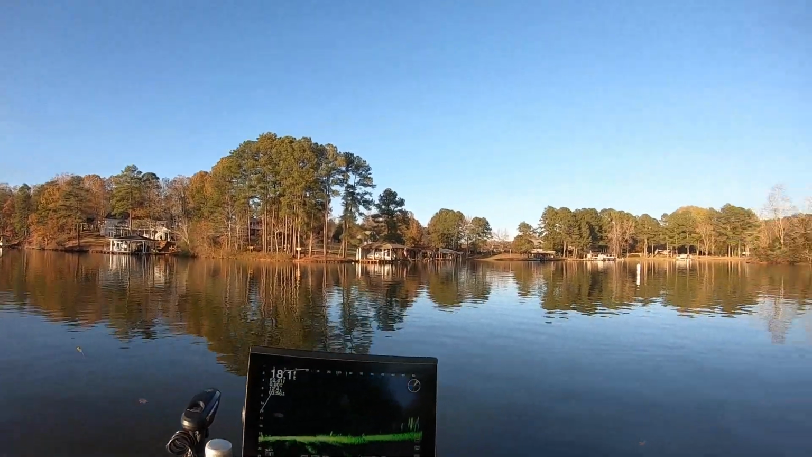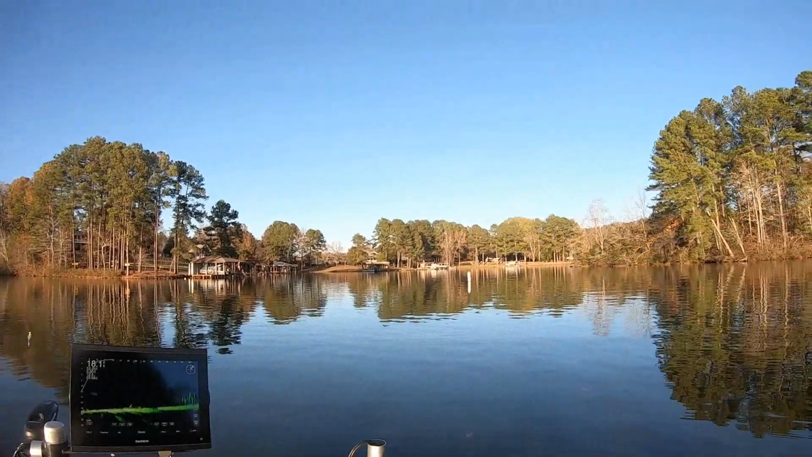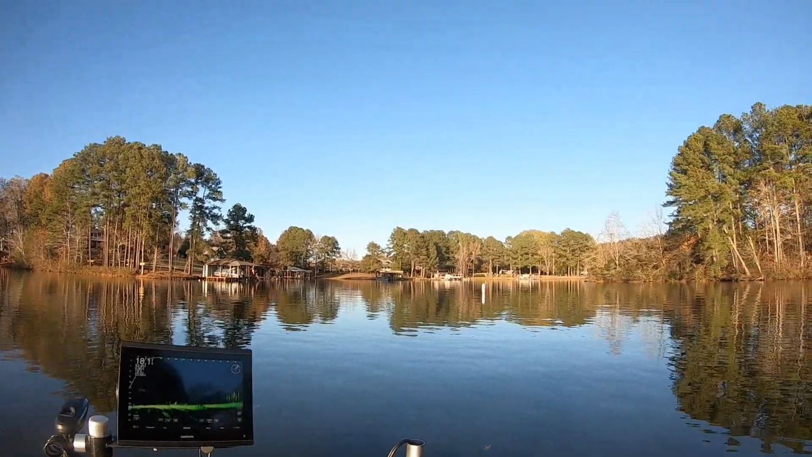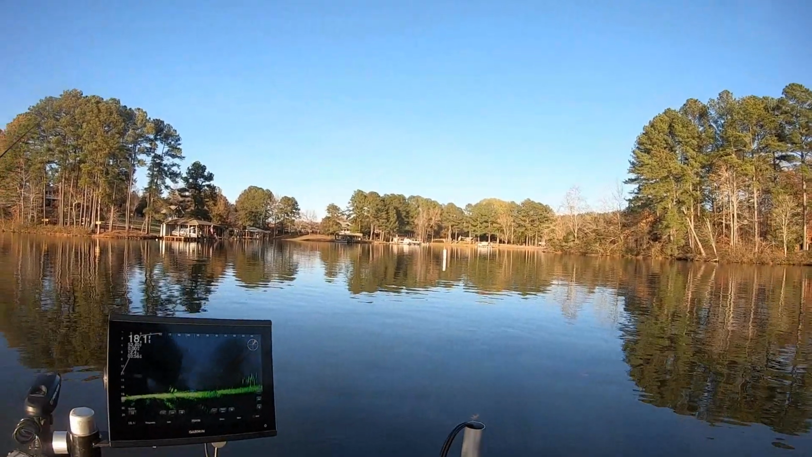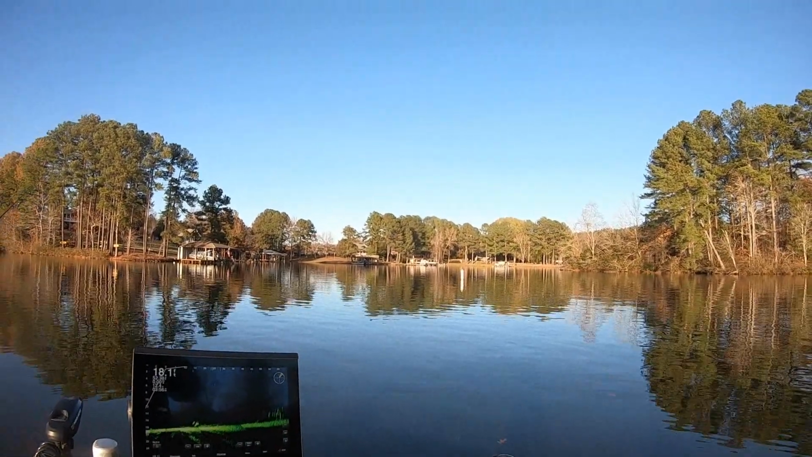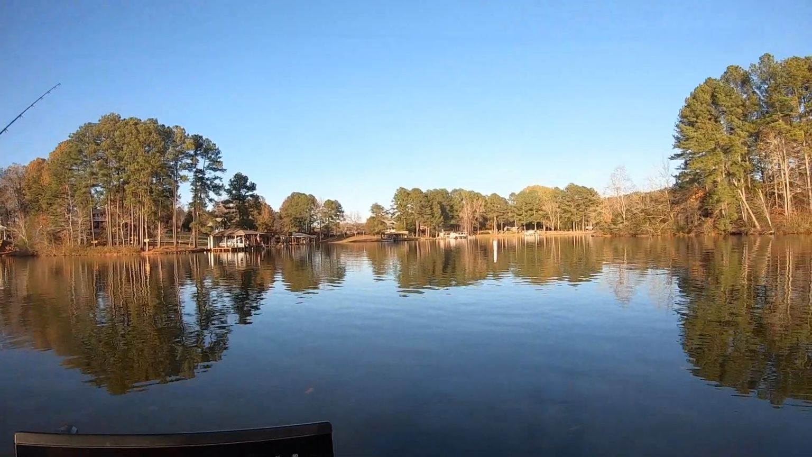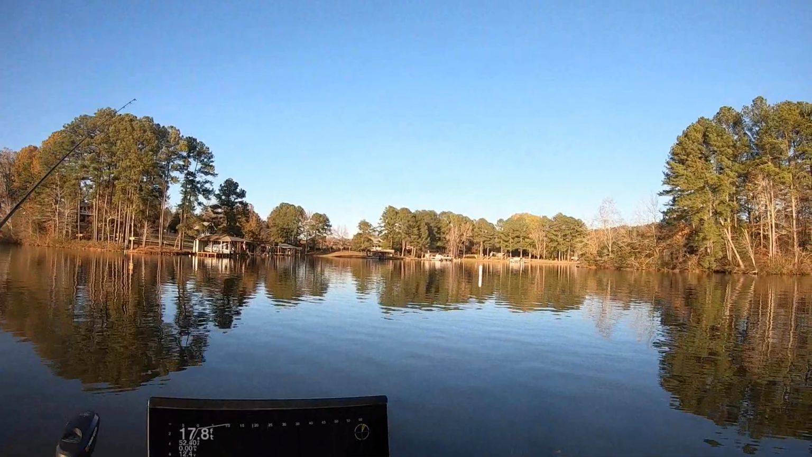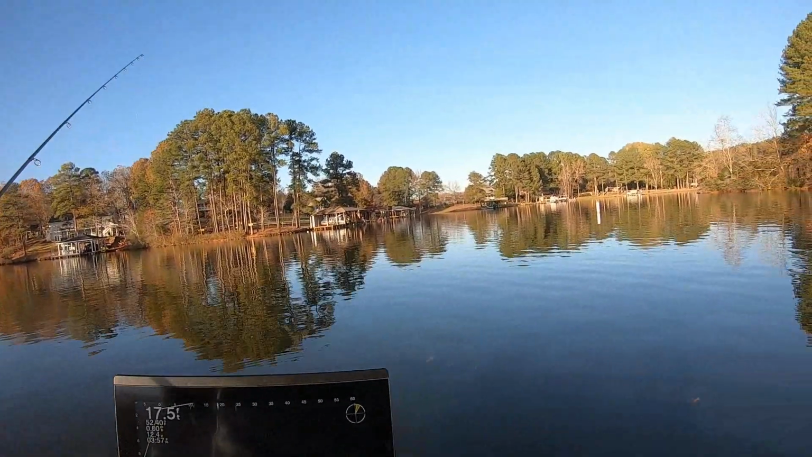I hear some more way over here, 60 feet. They're being still. I can tell you that school's still. The school I threw into was just moving along slowly, and I'm picking them off like that. Nice fish. Now, you could use your down finder to find ones like these that are sitting still. Or even if you see the ones that are moving, if you ran over them, you could stop and fan cast.